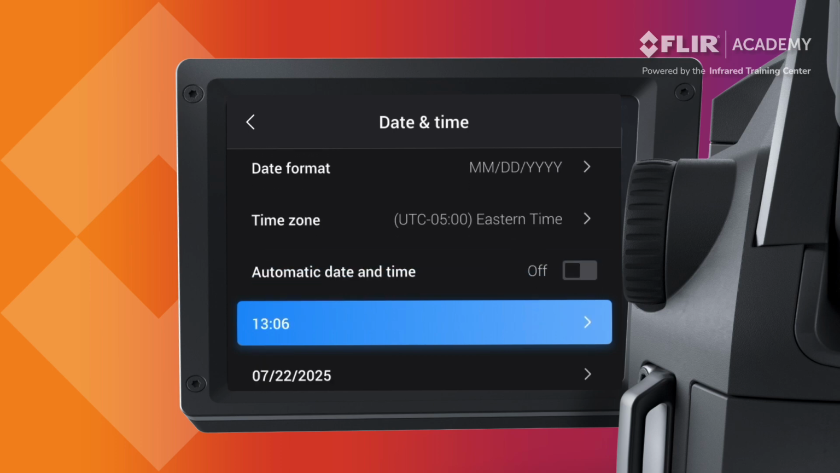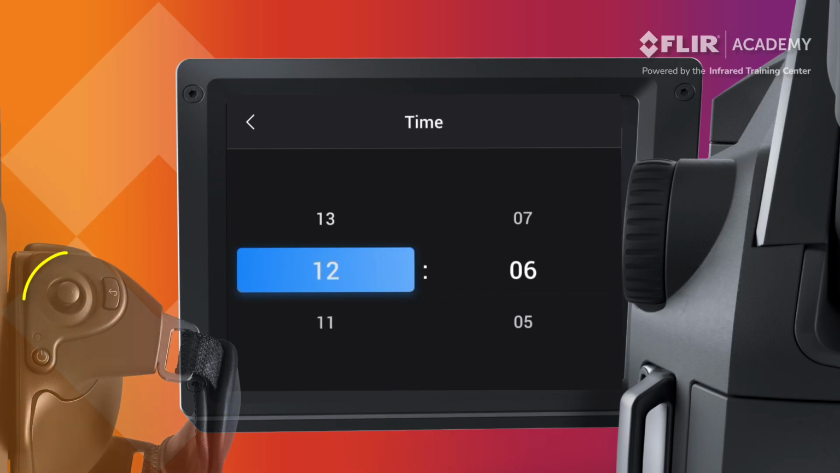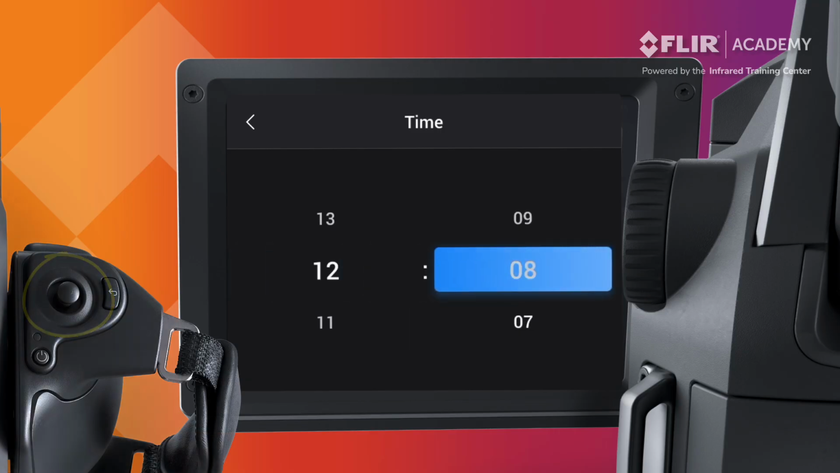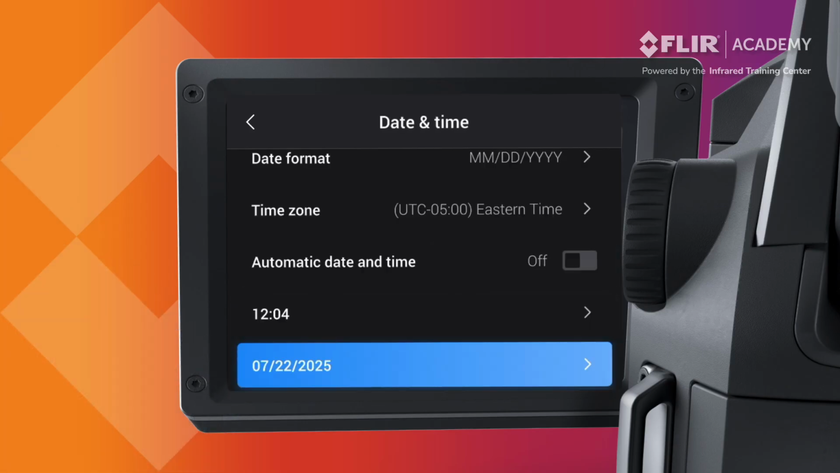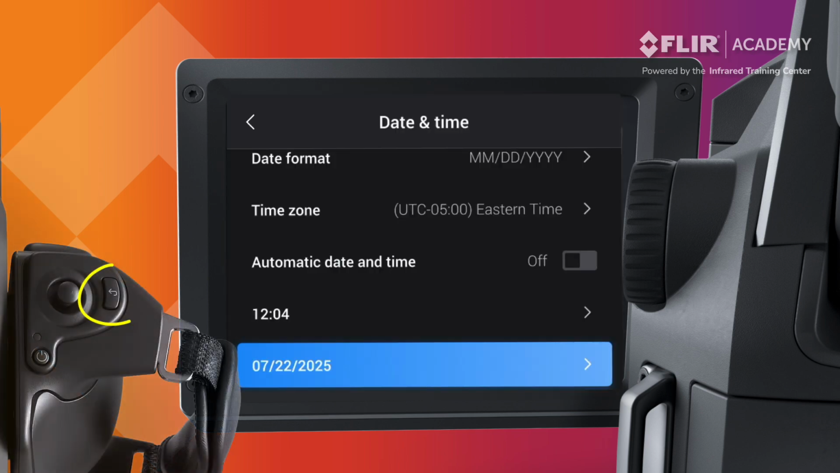Use the fields to make adjustments to the date and time. Highlight the time field and press the screen or push in on the joystick to select. You can use your finger to scroll through and select the correct time, or use the joystick controls instead. Once the fields are set, press the back button to return to the date and time submenu. Repeat this process to set the correct date. When finished, press the back button to return to the Language, Time, and Units submenu.